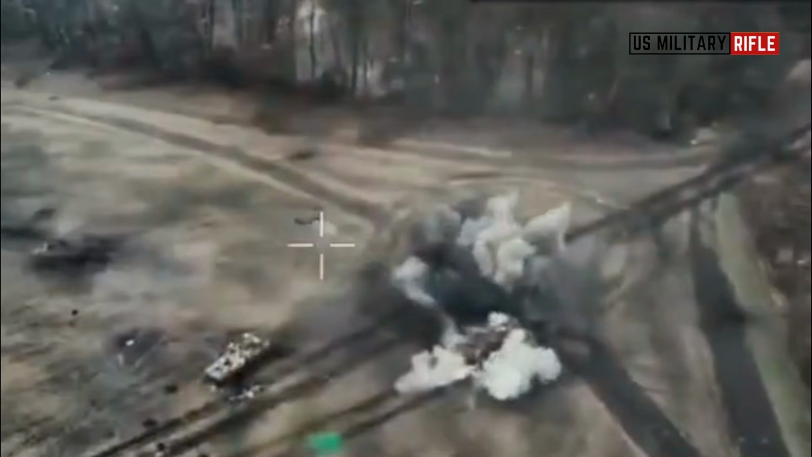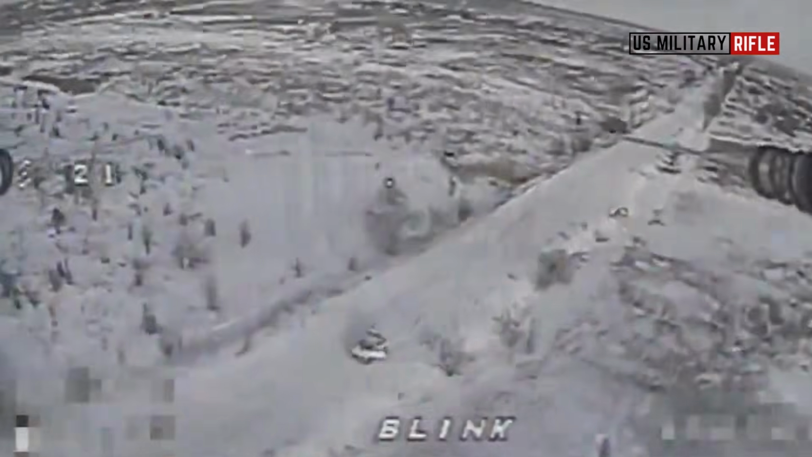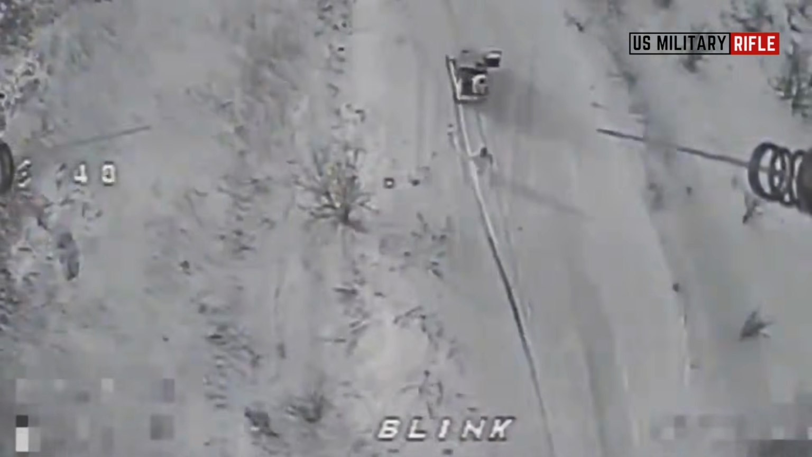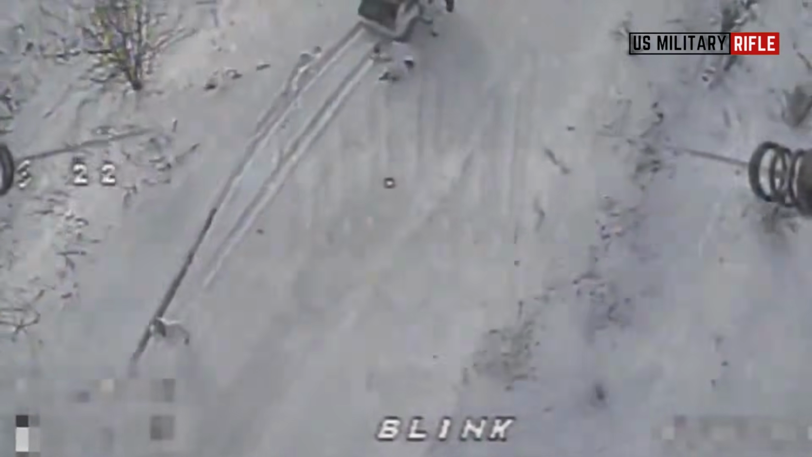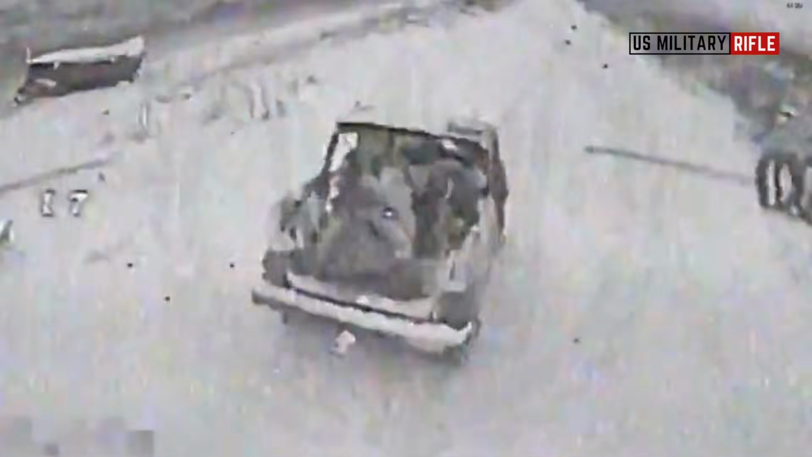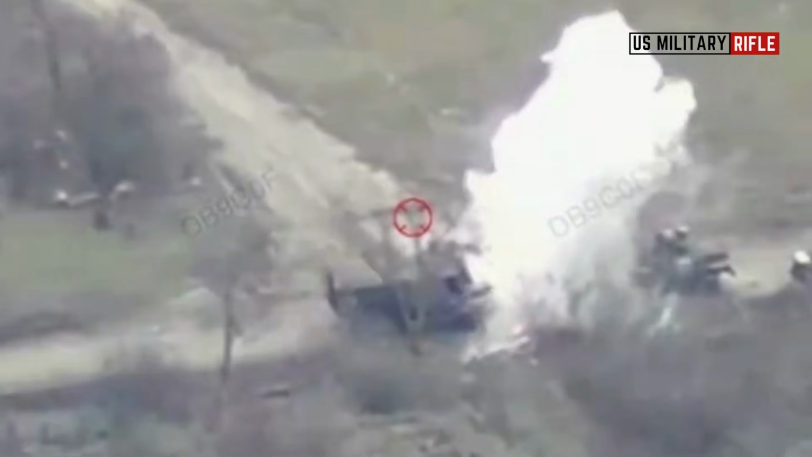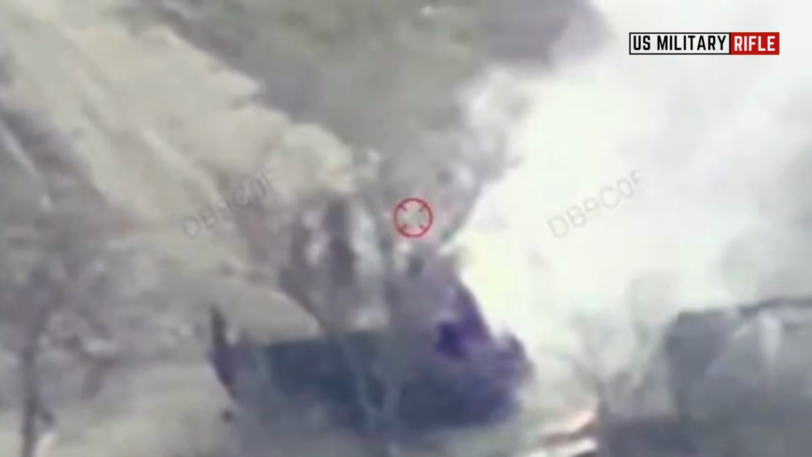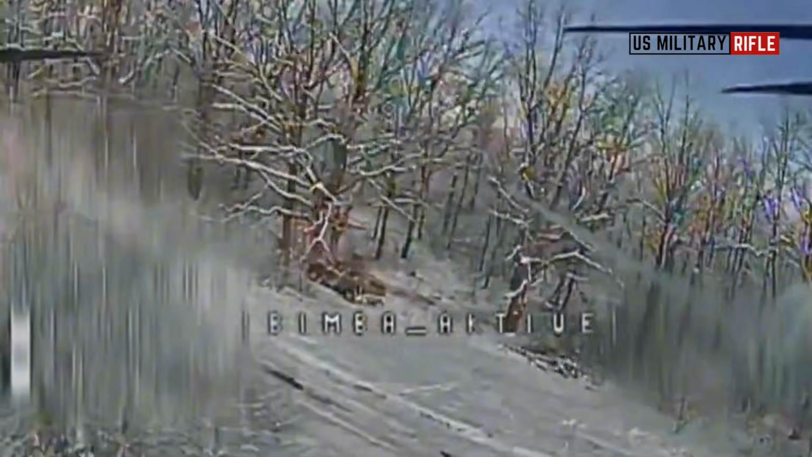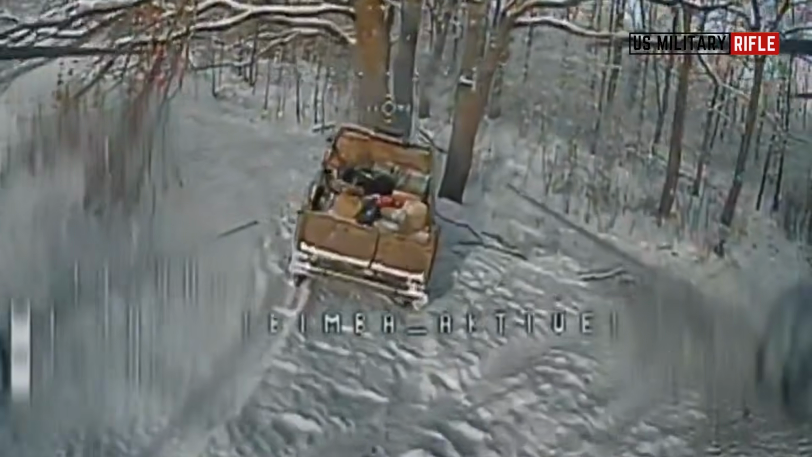Some try to jump out even before the vehicle has come to a complete stop, seeking safety from the oncoming threat. But the open space offered no protection, and no sooner had the drone struck its target than a powerful explosion ripped through the vehicle and engulfed its occupants before they could scatter. The dirt track the vehicle had been on was reduced to a point of destruction, a brutal reminder that every movement in the area was now within the drone's sight.